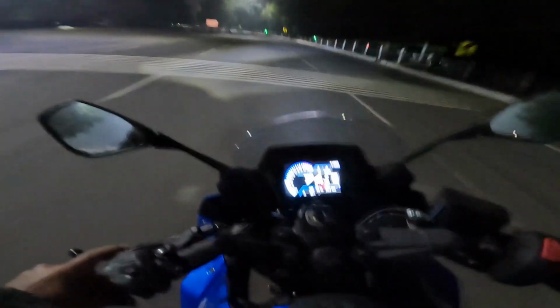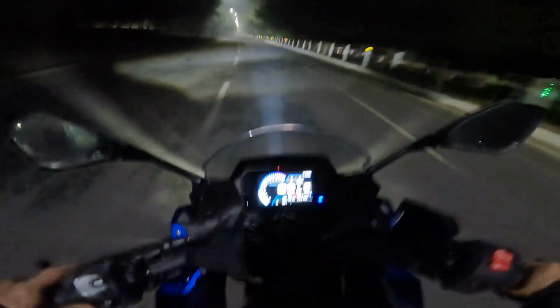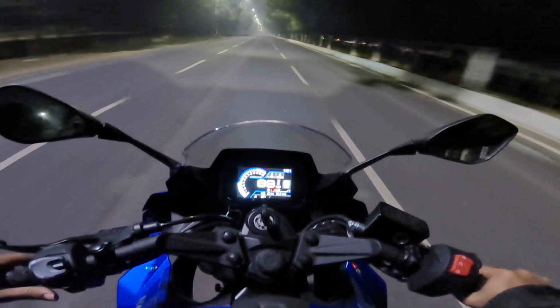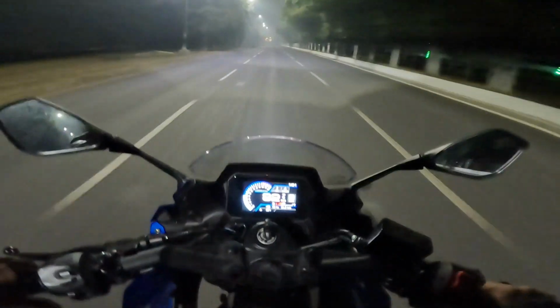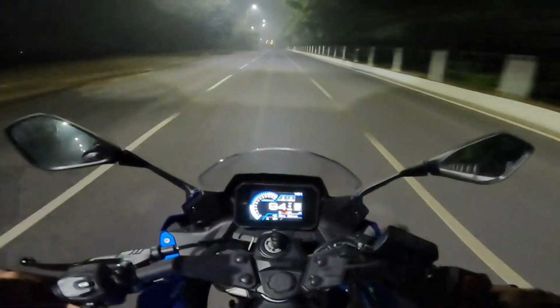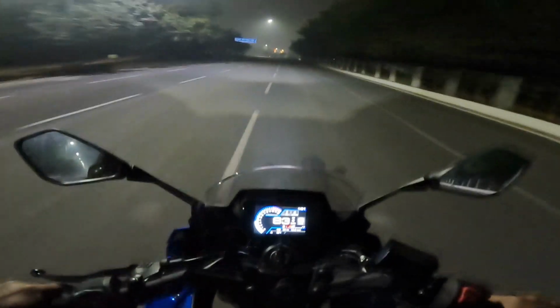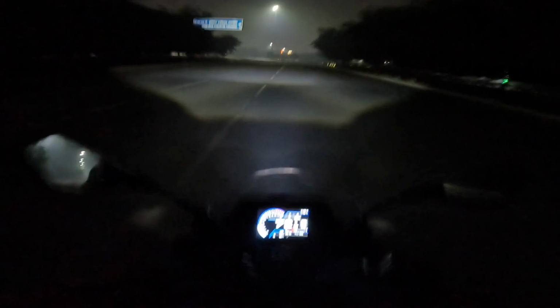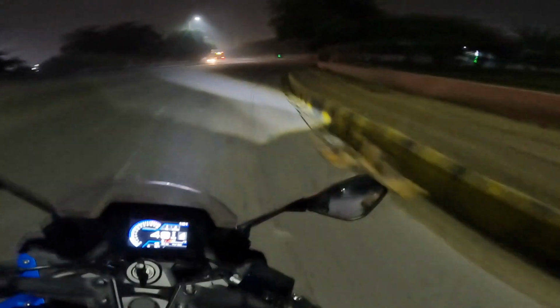And you know what? The beautiful part is that you can adjust the low beam and the high beams separately. So for example, in the Katana, when I had adjusted the lights, both were adjusted because the main headlight assembly was moving, and that's how it is on most motorcycles.